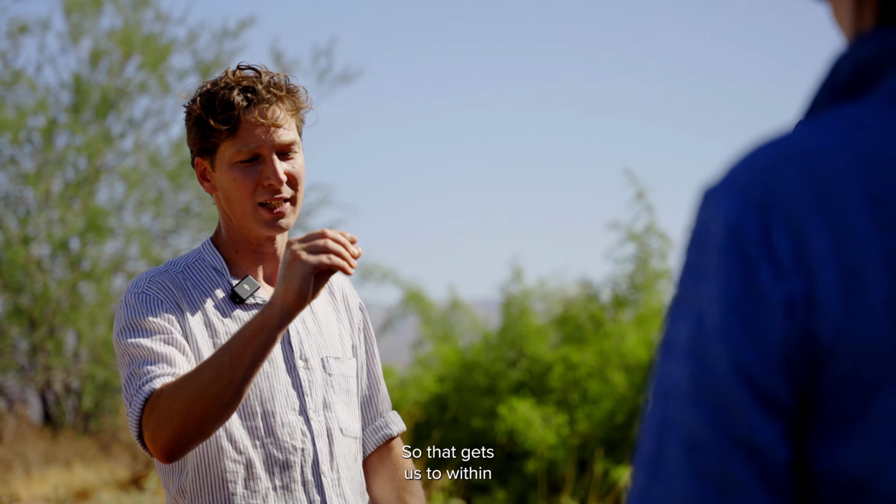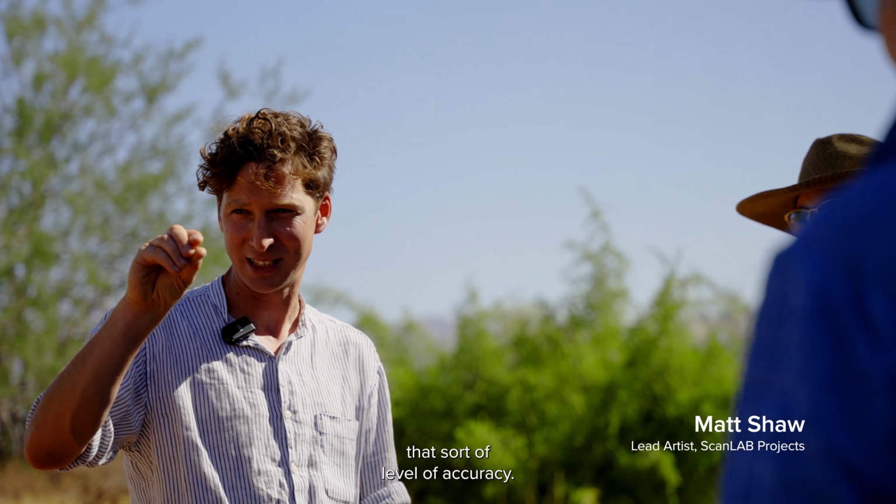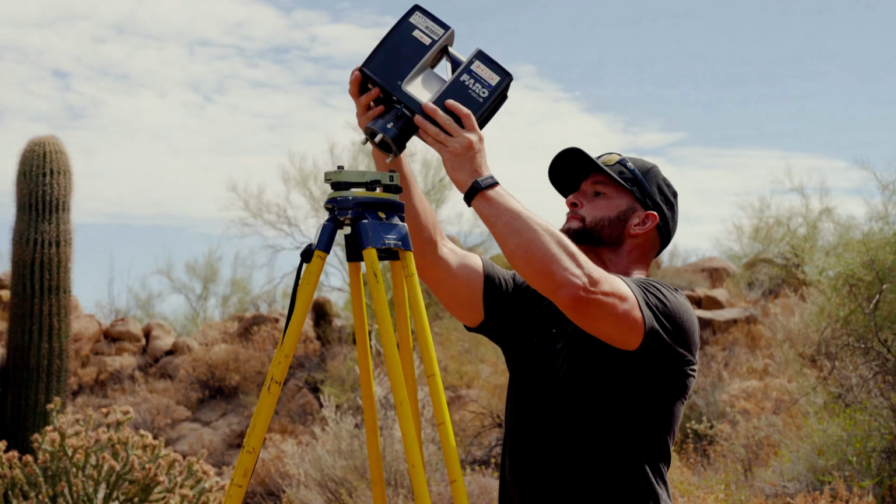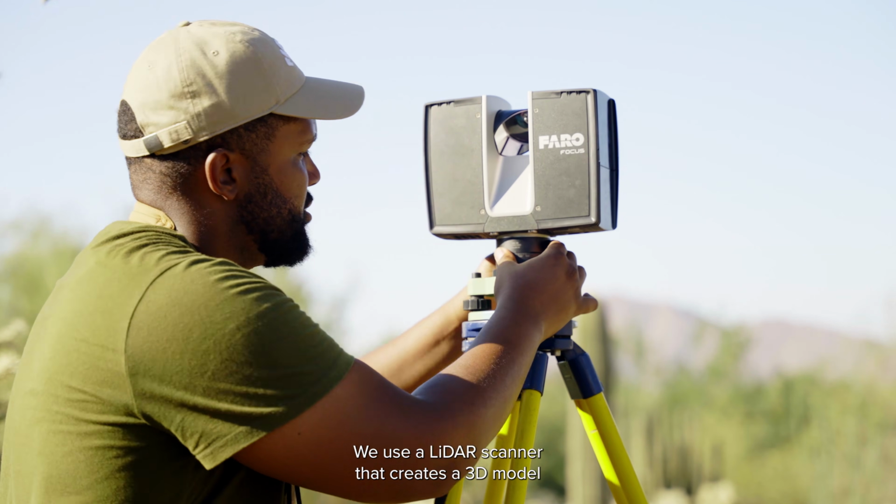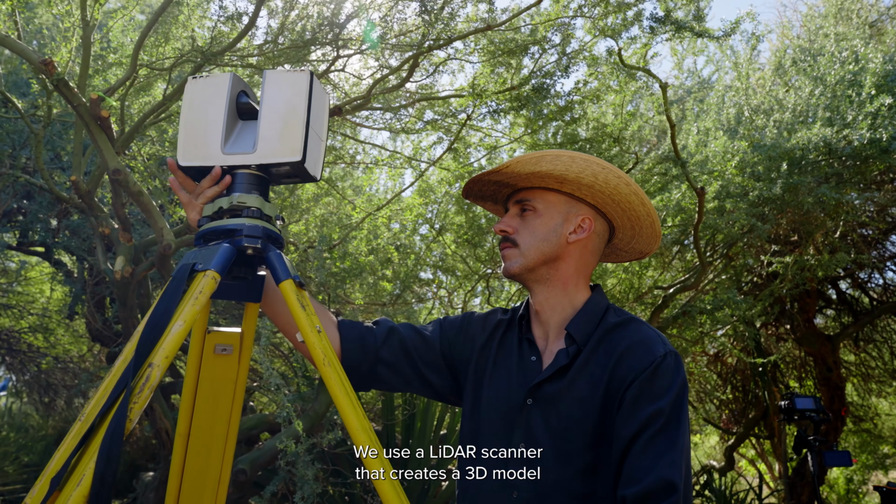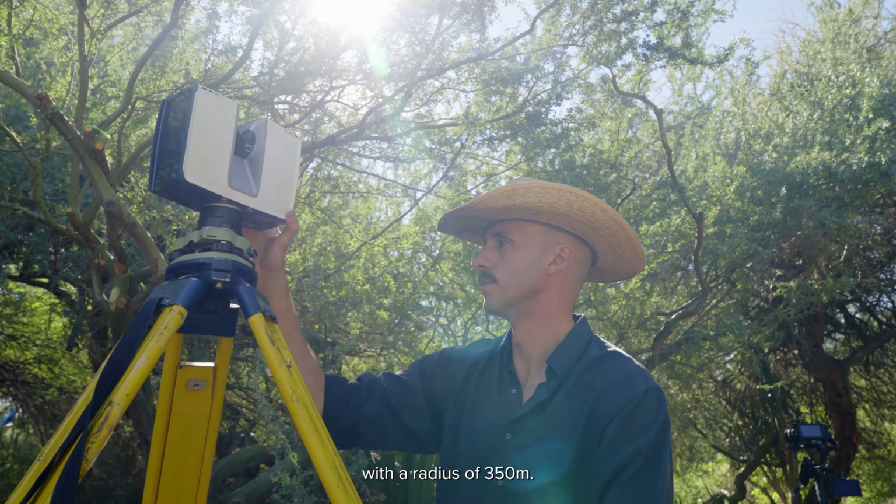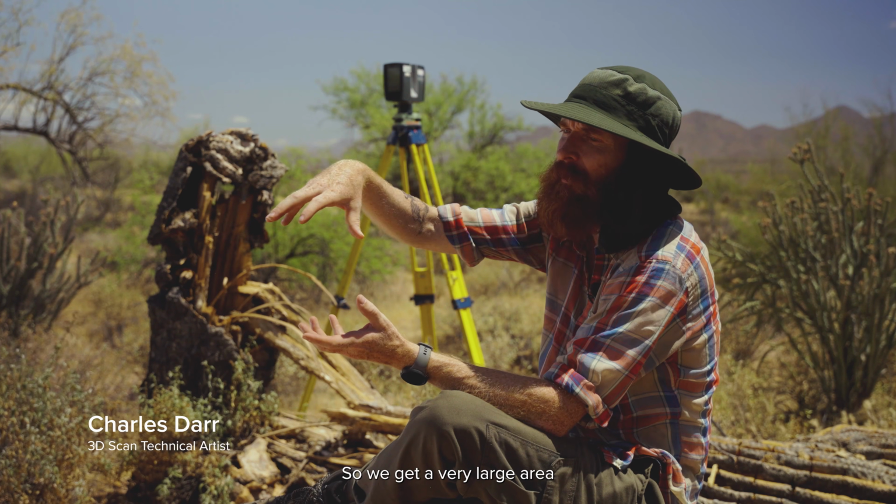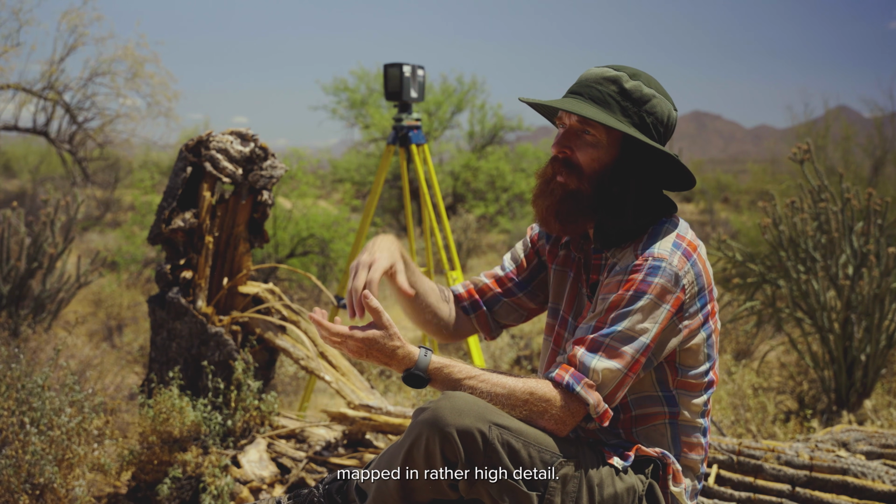So that gets us to within that level of accuracy every day, and then the guys have a little manual set of tweaking that they can do. We use a LiDAR scanner that creates a 3D model with a radius of 350 meters. So we get a very large area mapped in rather high detail.